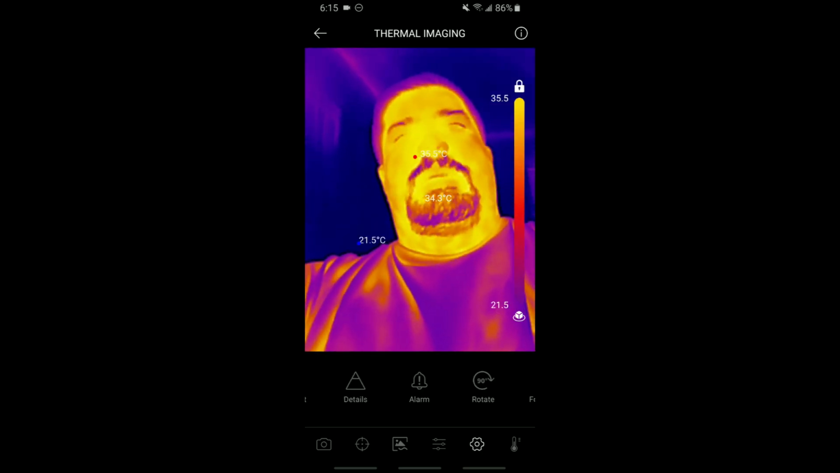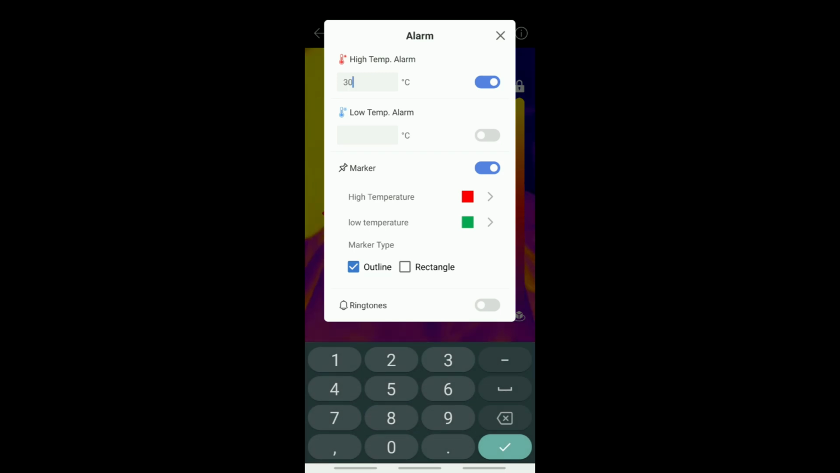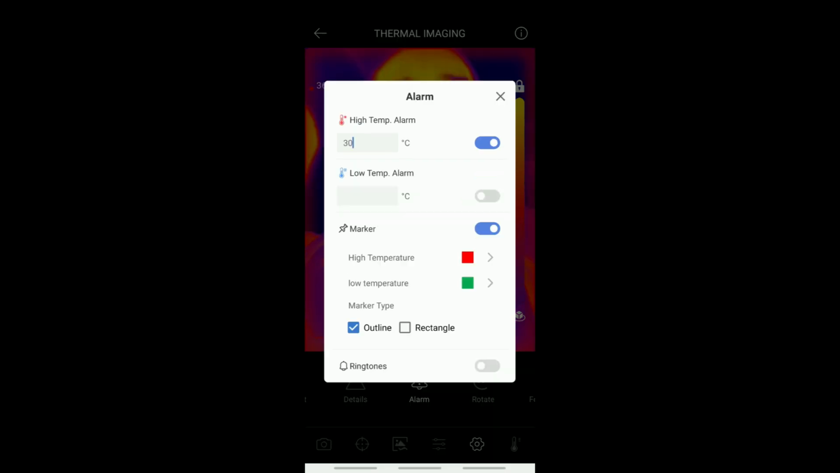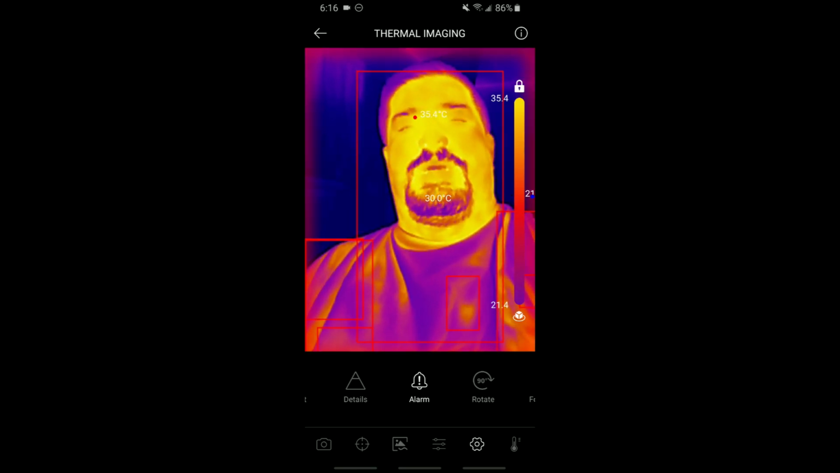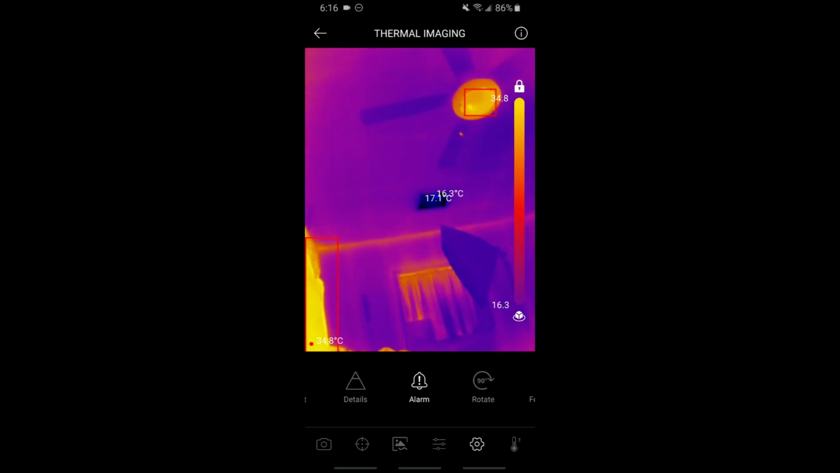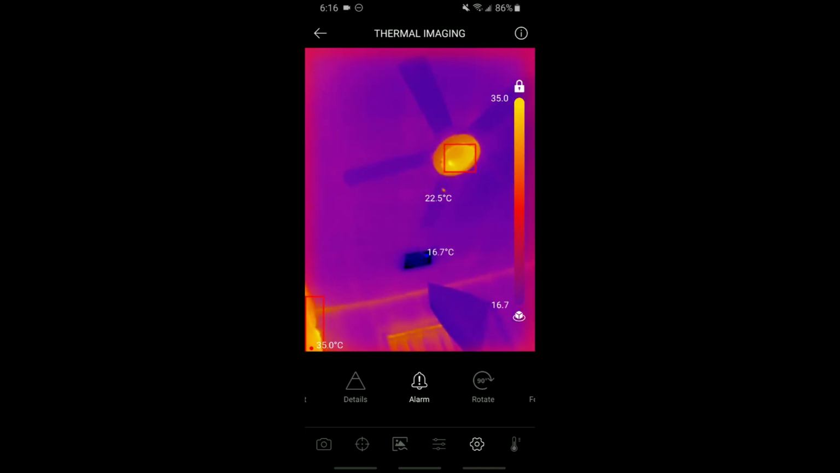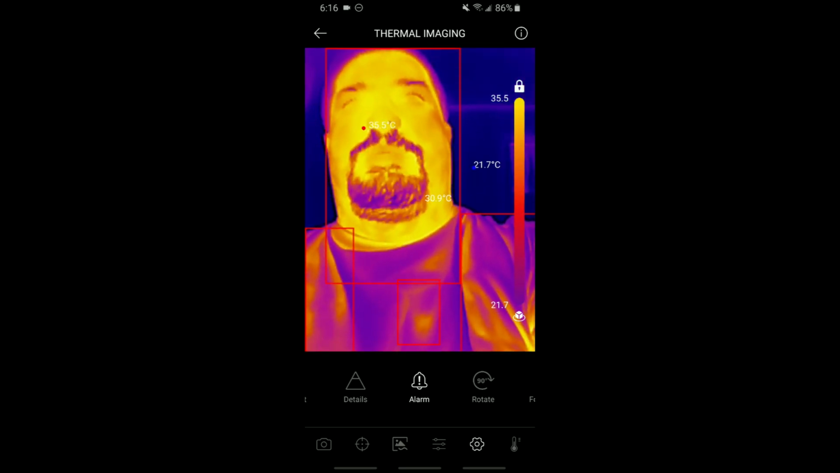This is another one that I thought was worth mentioning. So alert here, if you want to see things that are the high temperature, let's say 30 Celsius, and let's say we want it to put a rectangle around it. Now everything that's over 30 Celsius gets a rectangle around it. If you're looking for a specific temperature on your hotspots, this will help you find it.